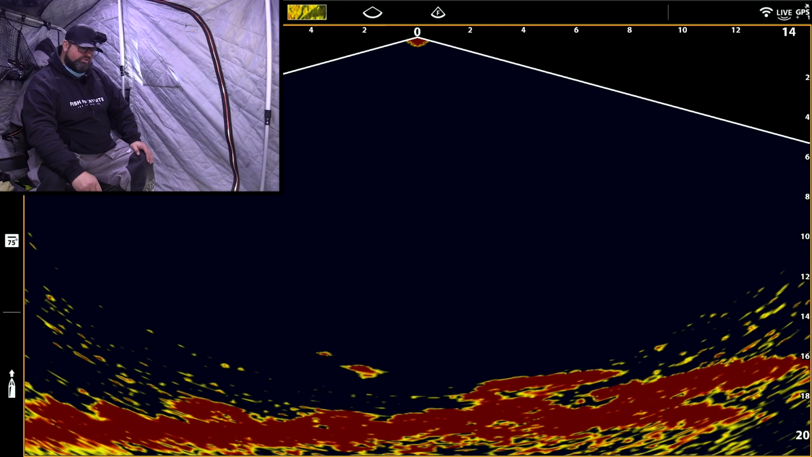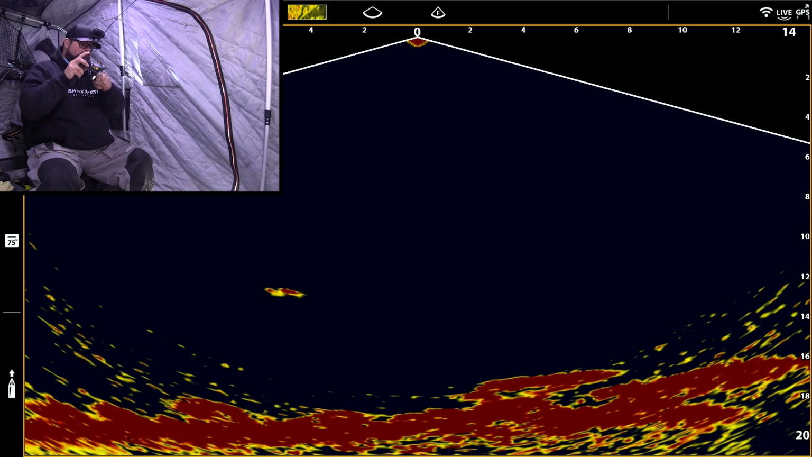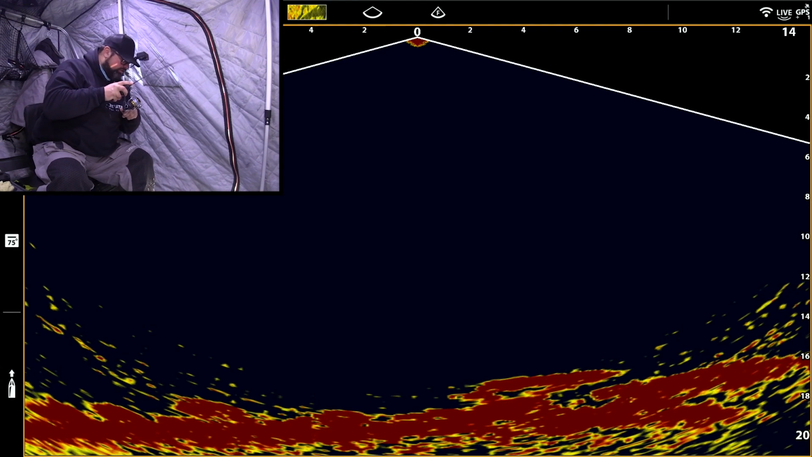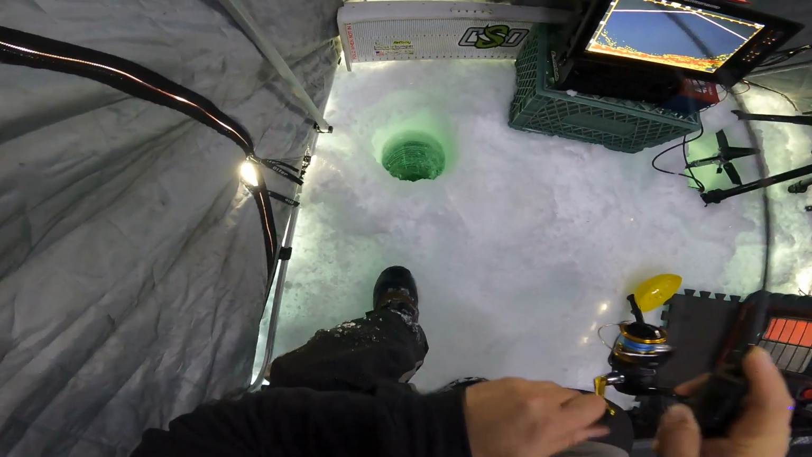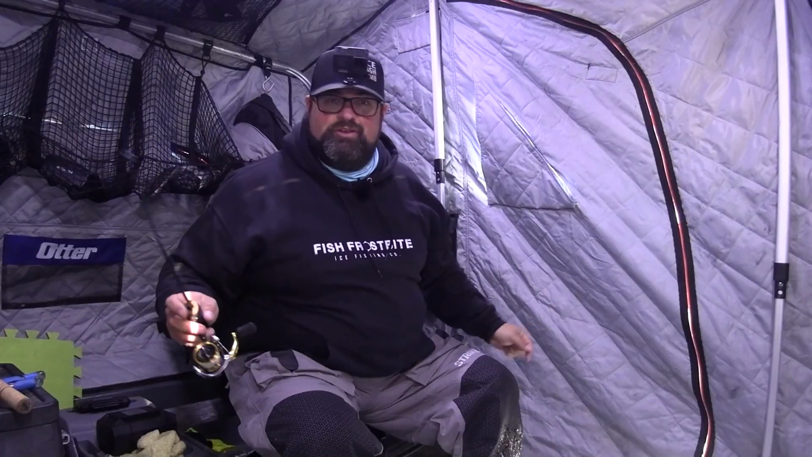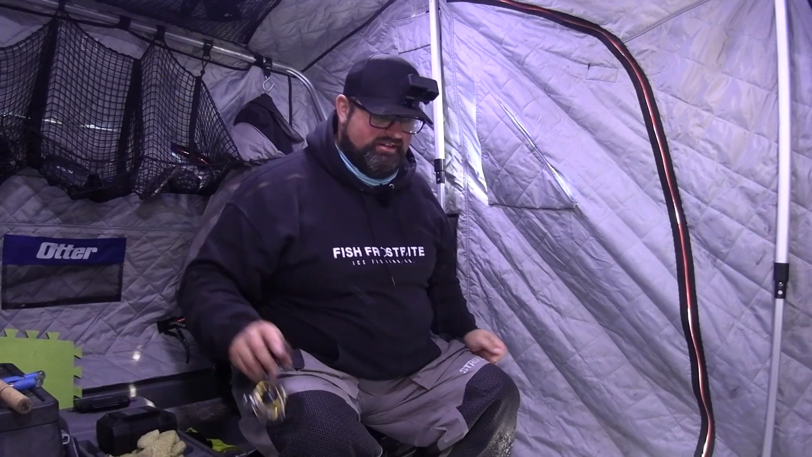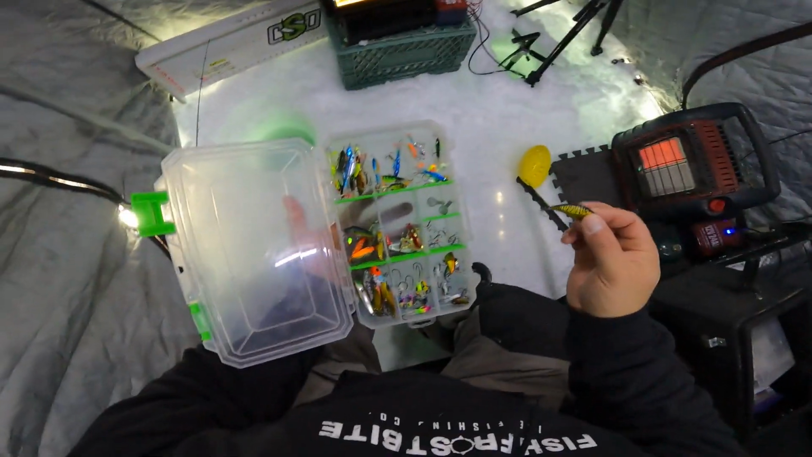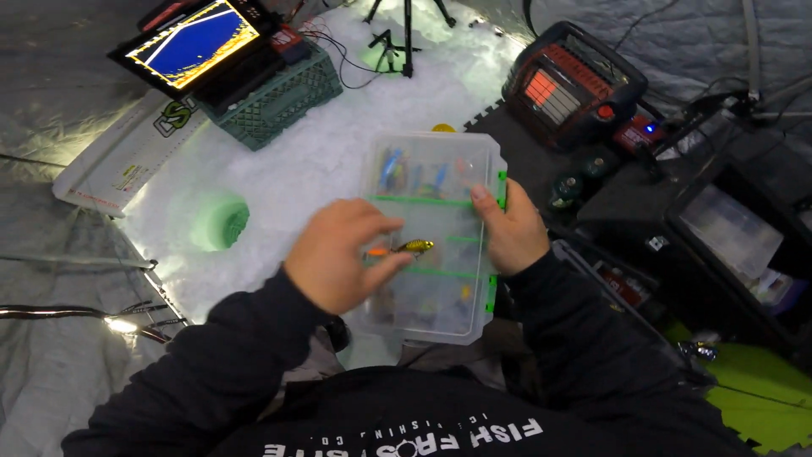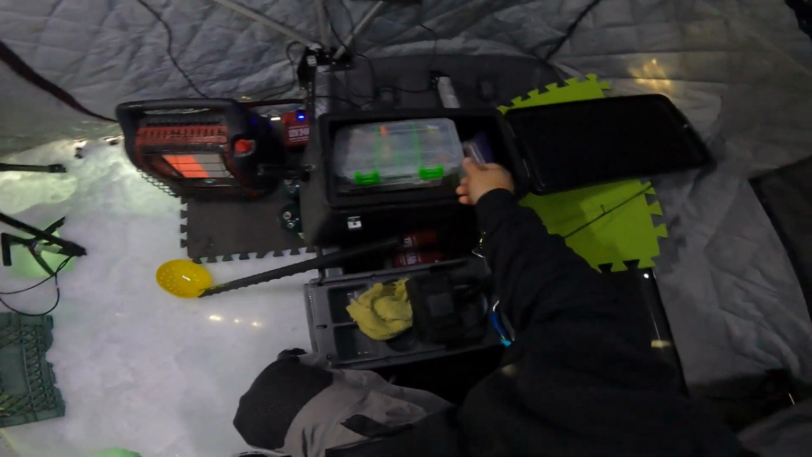Oh, that fish came streaking in there. I wonder if this is a pike, for how fast it came in. And it looks longer on the Mega Live than it does wider. Yeah, and it just bit me off. Well, there's down one Tantrum already. Darn it. Of course, I don't have any more Frosty Clownfish of those sizes with me. I probably have another one in my truck, I'm thinking. But I guess we'll try a different color right now.